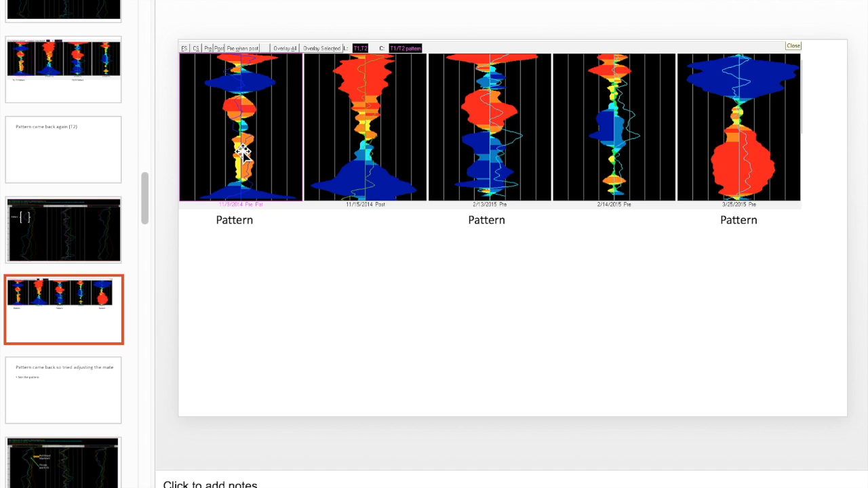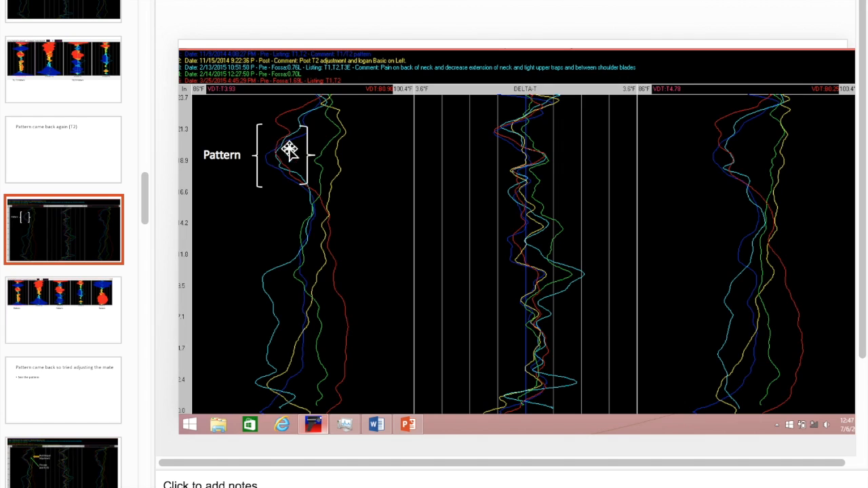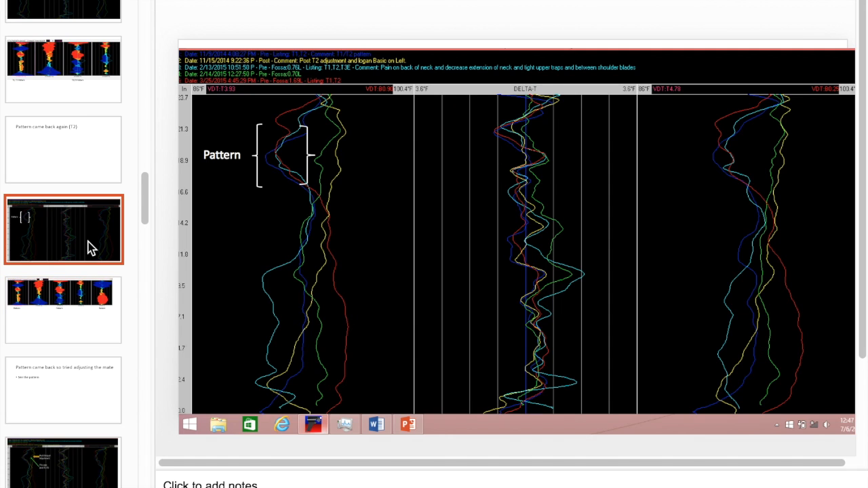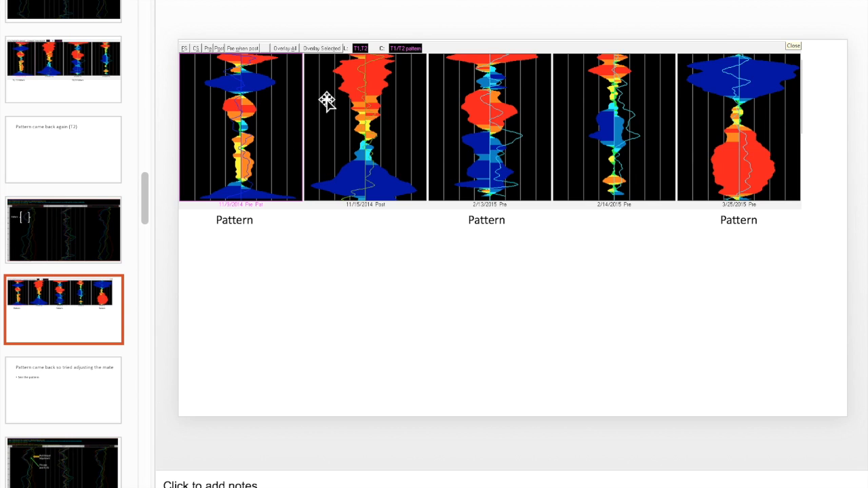That's when I called them patterns. So right there, see these three lines I called pattern? That's what I put pattern underneath, all three of these. So these are identical up at the top. Or maybe not super identical, but they've got the same curves and they almost follow on top of each other very closely. But here they're all three different.